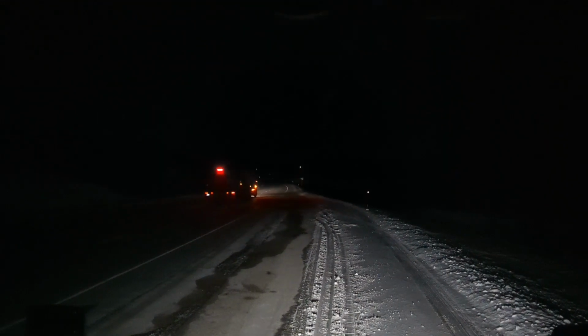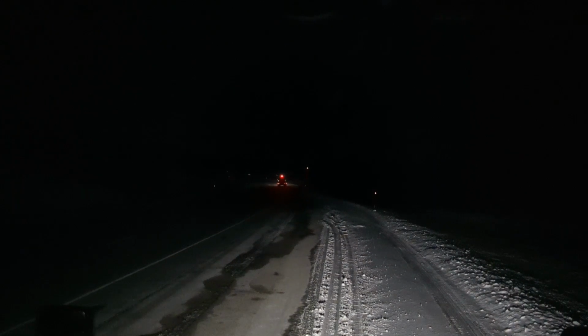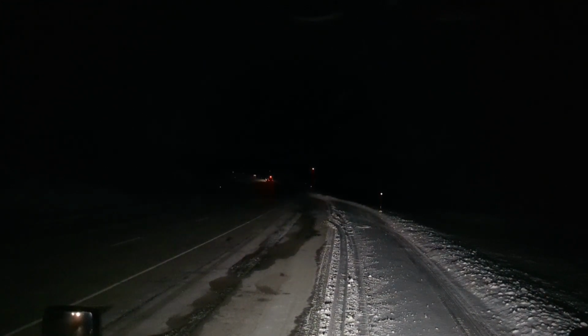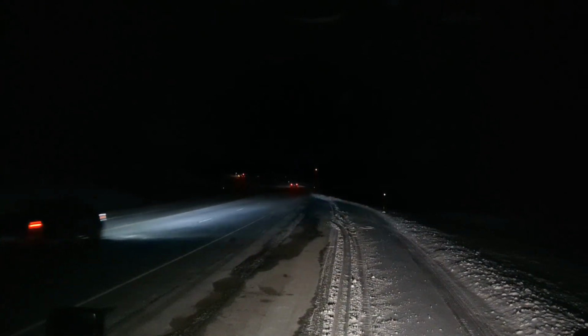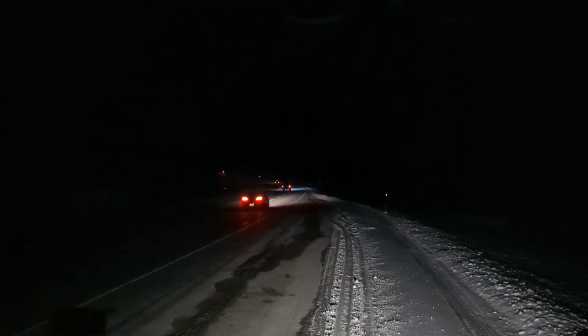Let's see if I can't get this to catch. Get my camera in the mount here. All right. So, I'm headed for Rapid City. I came through Custer. Hill City's next, and then between Custer and Hill City is Crazy Horse Mountain.